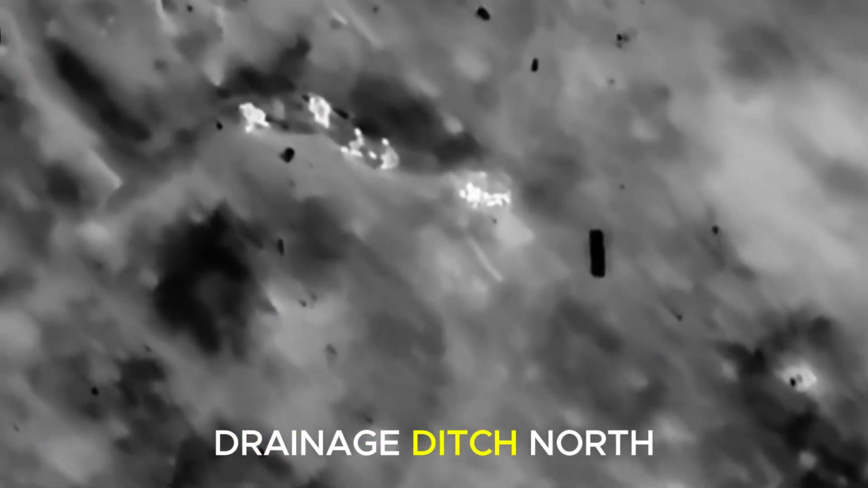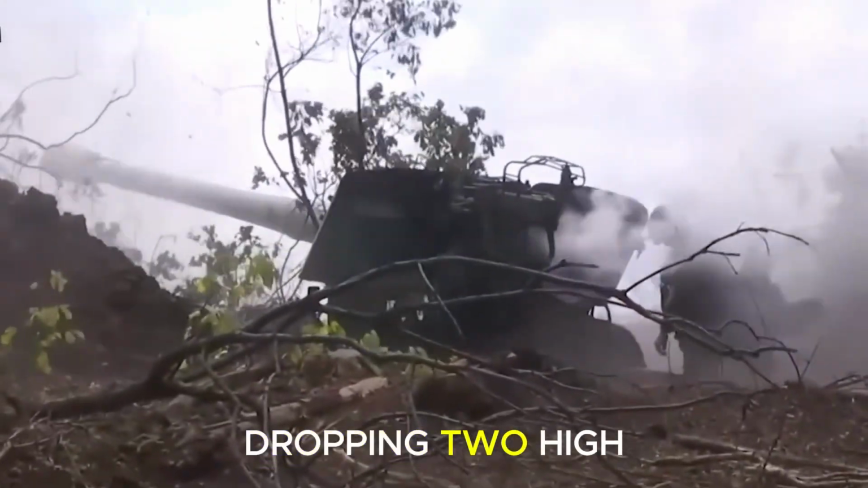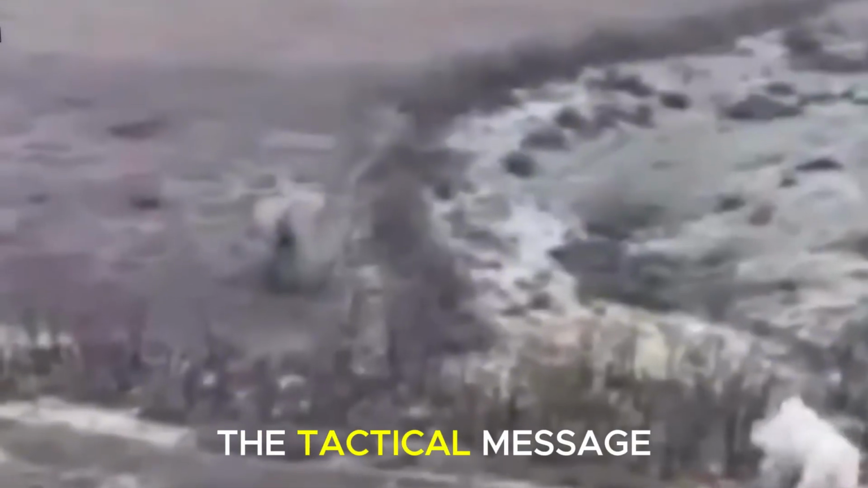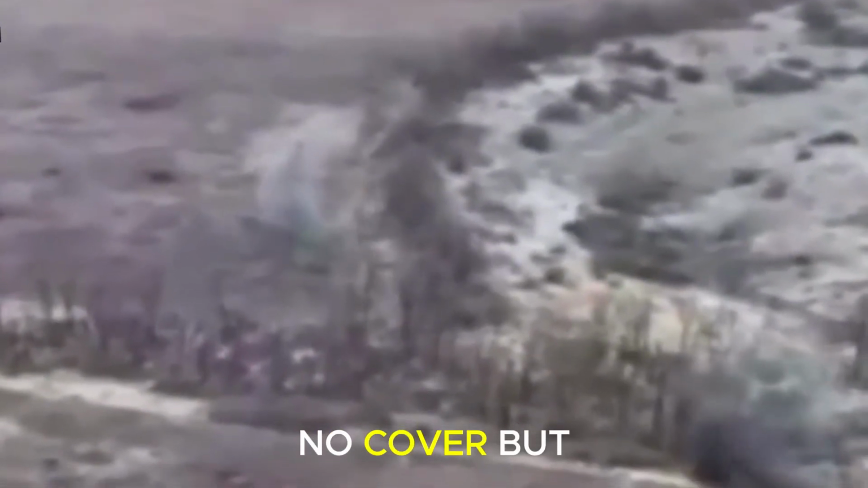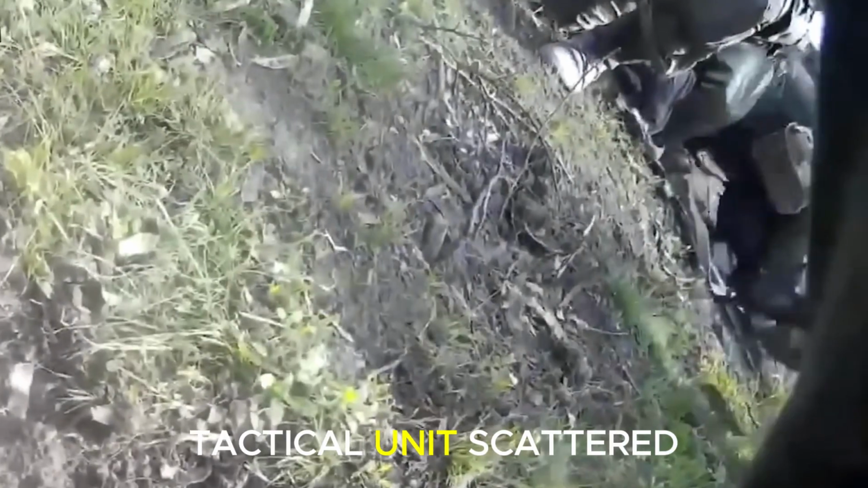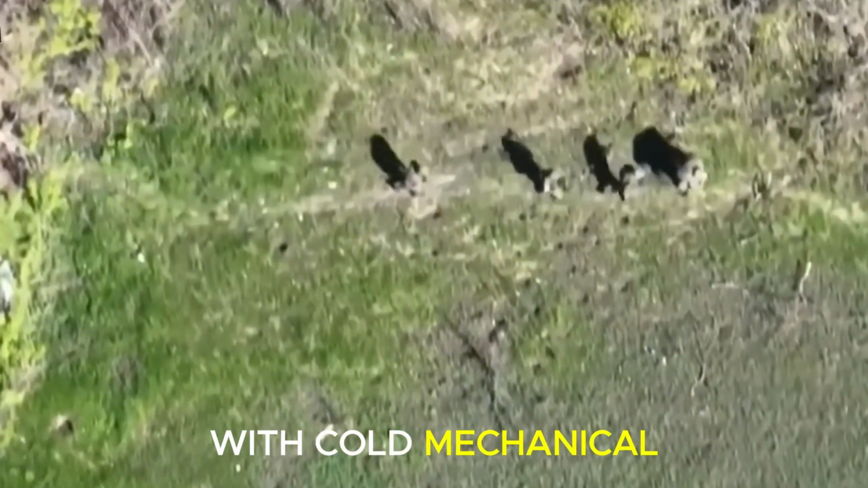3 casualties. The survivors scrambled into a drainage ditch north of the road. Our artillery immediately shifted fire, dropping 2 high-explosive rounds into the ditch to bracket their position. The tactical message was clear: that ditch was no cover, but a walled kill zone. The fourth Ryrog-10 launched. Arriving at 0601, it found the enemy column completely destroyed as a cohesive tactical unit. Scattered survivors crawled in panic, while our overhead drone tracked every heat signature with cold mechanical patience.